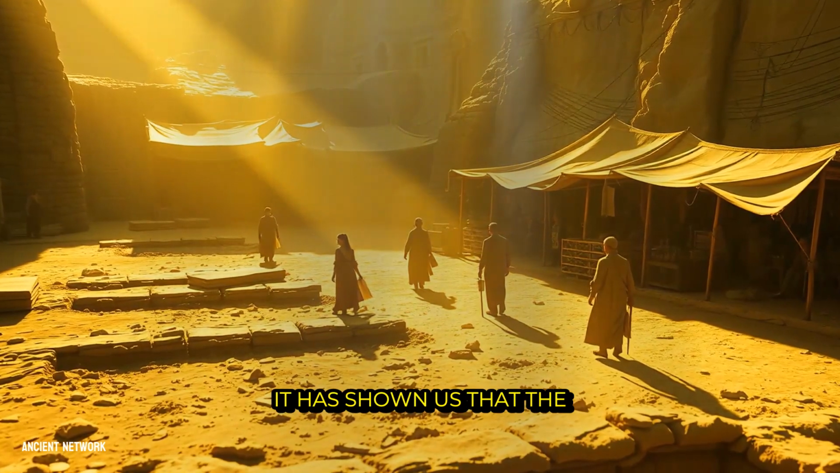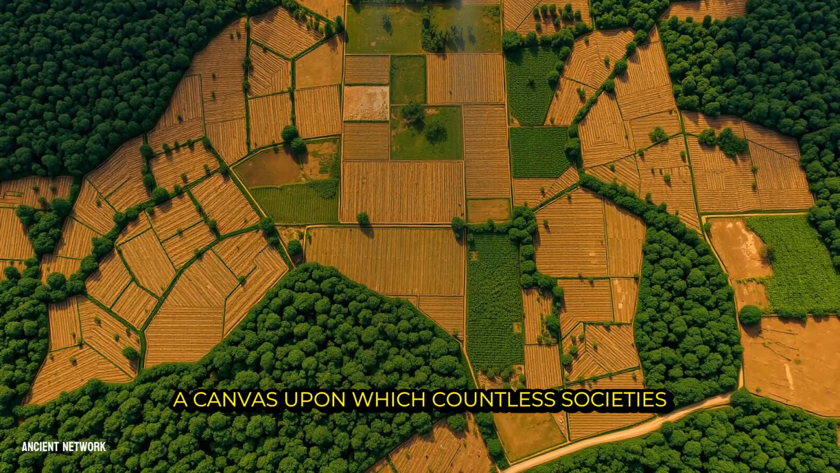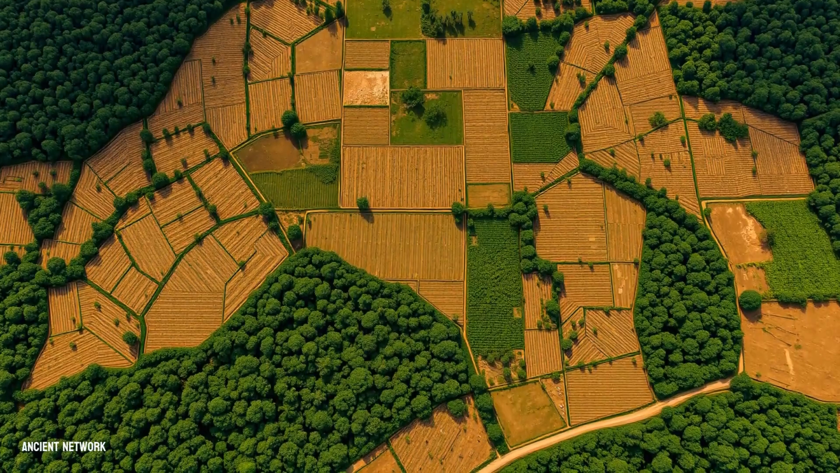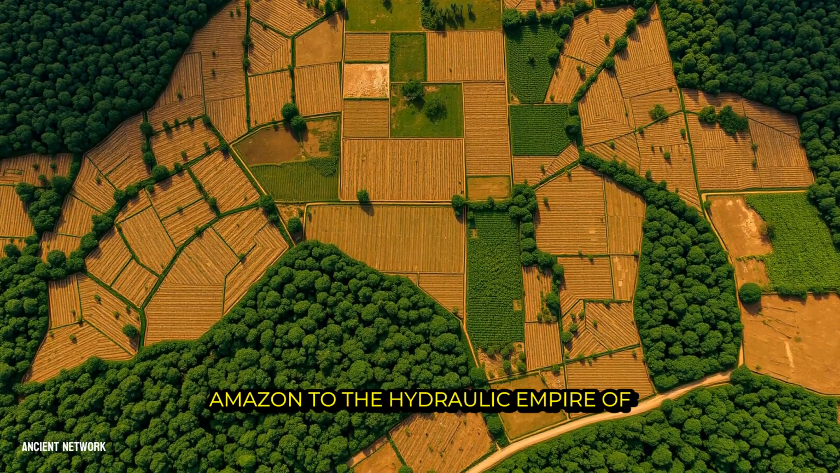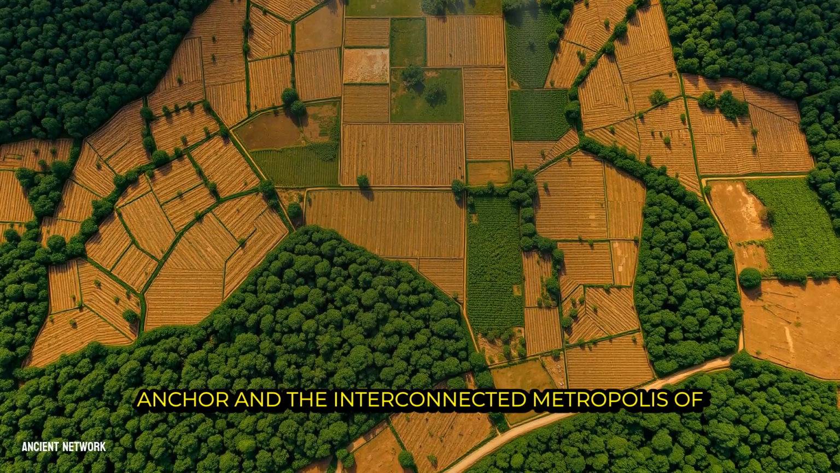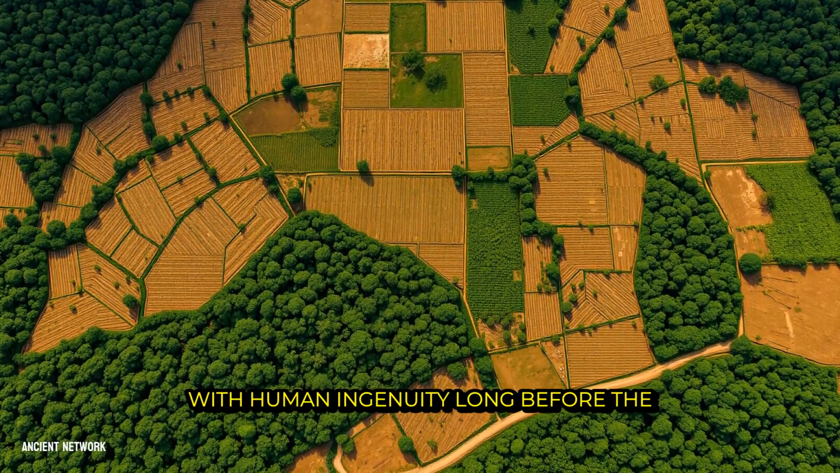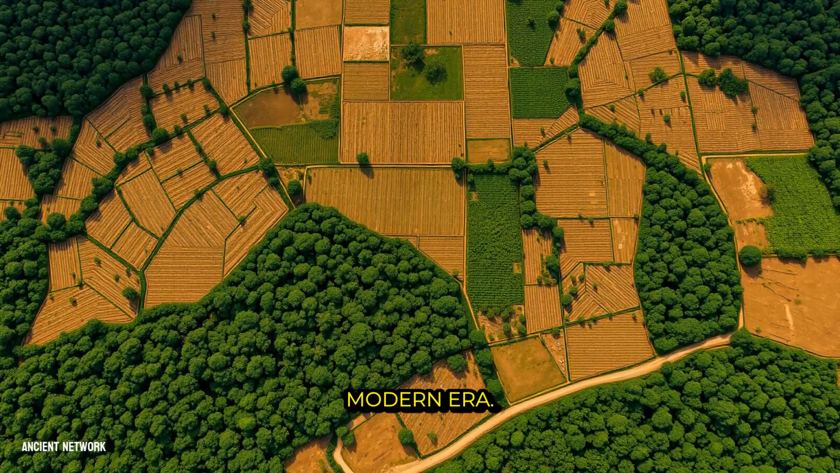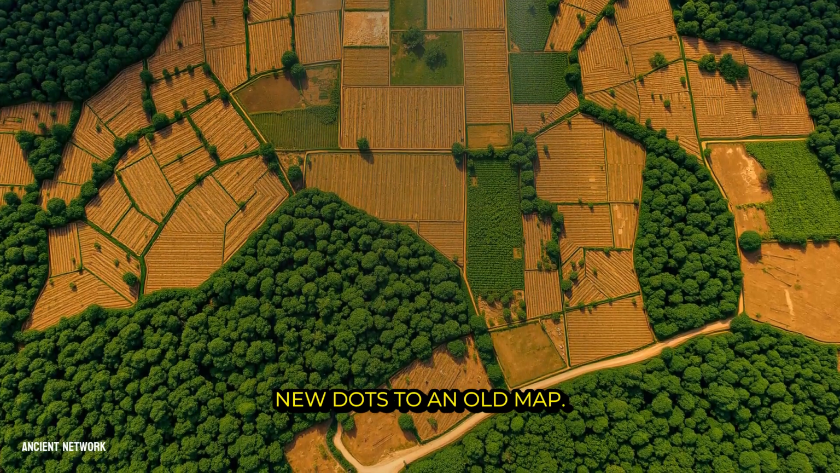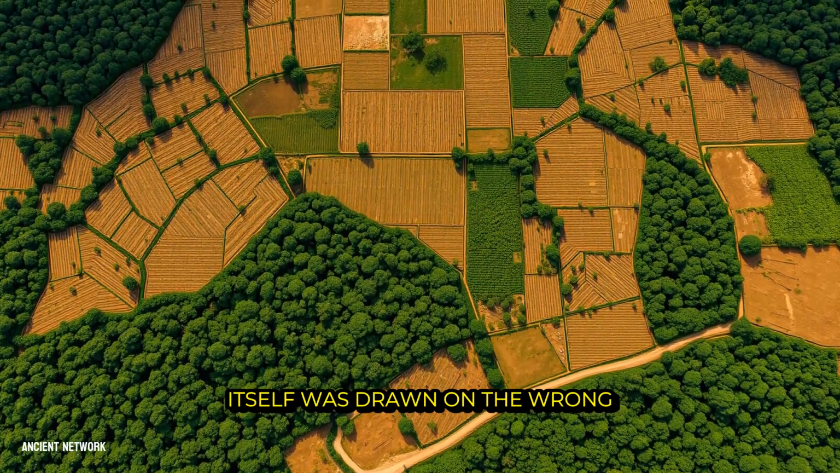It has shown us that the wilderness was never truly wild, but a canvas upon which countless societies painted their own intricate designs. From the engineered forests of the Amazon to the hydraulic empire of Angkor and the interconnected metropolises of the Maya, we now see a planet humming with human ingenuity long before the modern era. This is not merely about adding new dots to an old map. It is about realizing the map itself was drawn on the wrong scale.